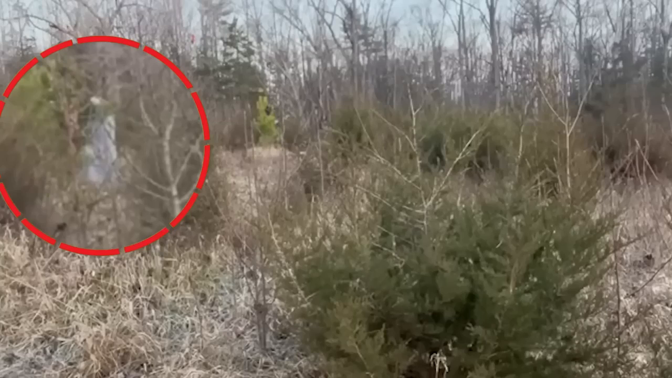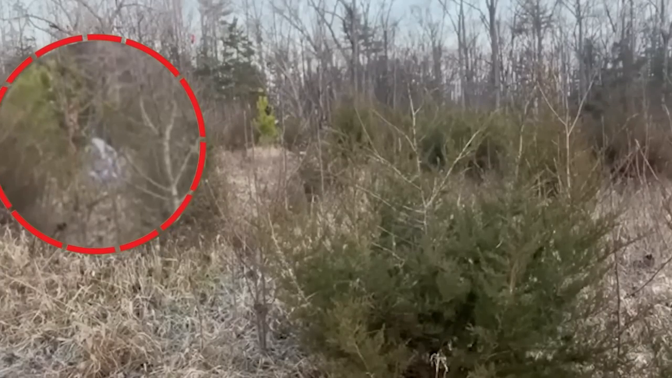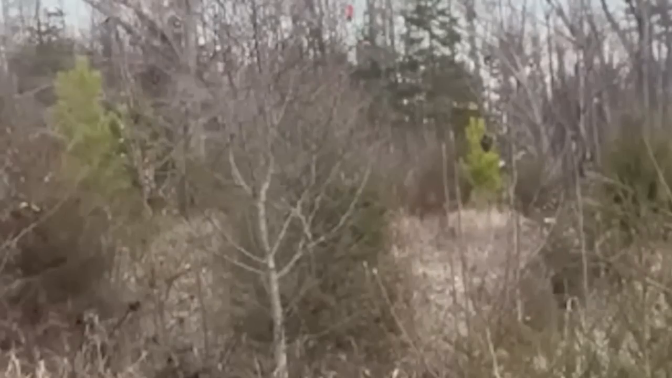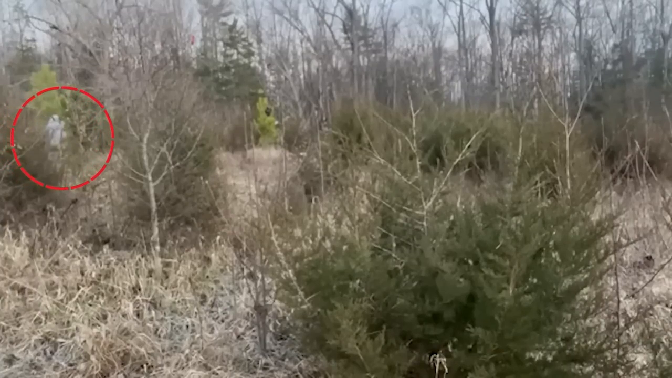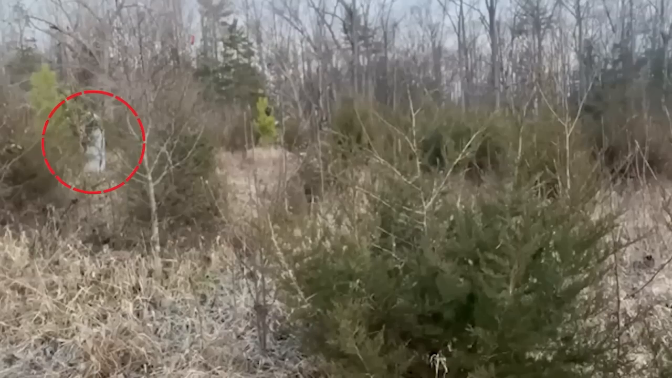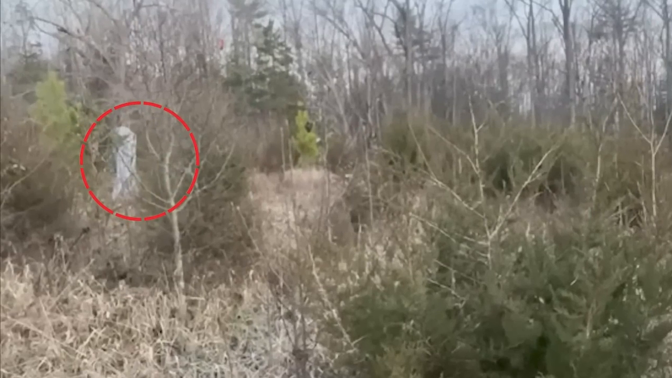supernatural entity. We believe it to be a man dressed in a robe, but why would an unusual man wander the jungle? And what would he do there exactly? He nearly appears to be lost. There isn't much more information available about this video, so please comment below and let us know what you think.